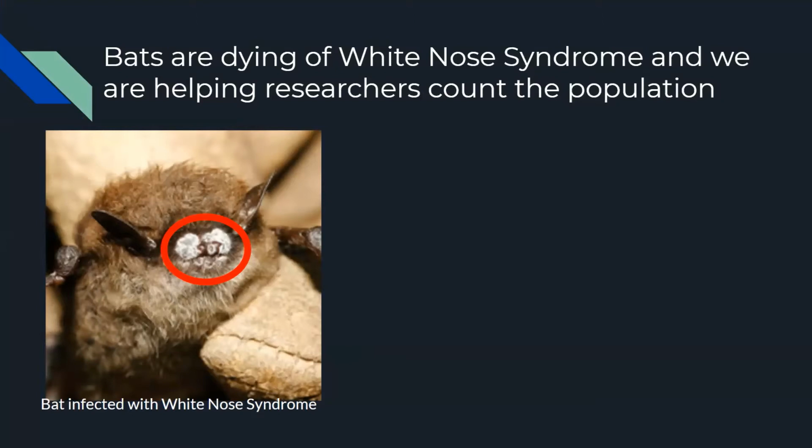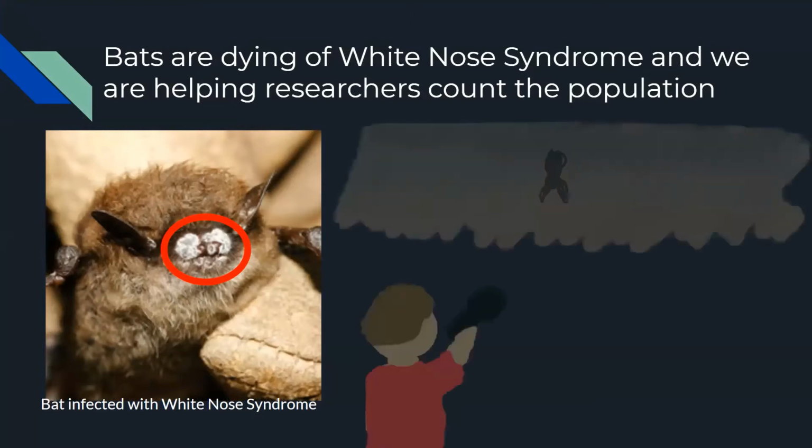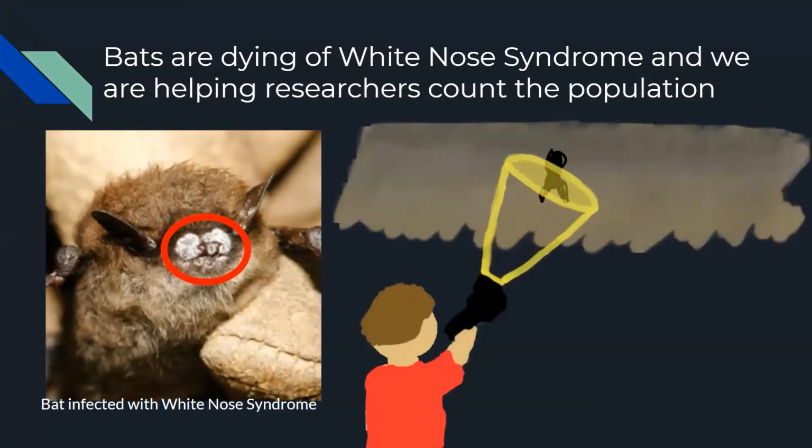Their current method for counting bats in these stopes and caves is having an individual go in with a flashlight and count the bats by hand. Because of this method, it is highly inaccurate.